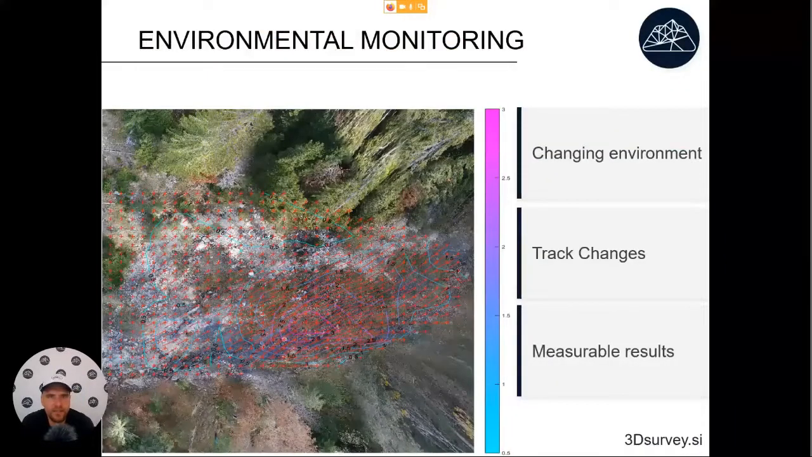Okay, another example of what we can do is environmental monitoring. This is an example of landslide measurement. When we have terrain that is changing, it can be very effective if we can just make some orthophotos out of it. Then we can compare the orthophotos and see how the terrain is moving due to the landslide. Geologists, based on this information, calculate how dangerous the landslide is and if they need to do some safety measures like dig some wells or add some support pillars, something like that. This kind of data can give you some actionable results.